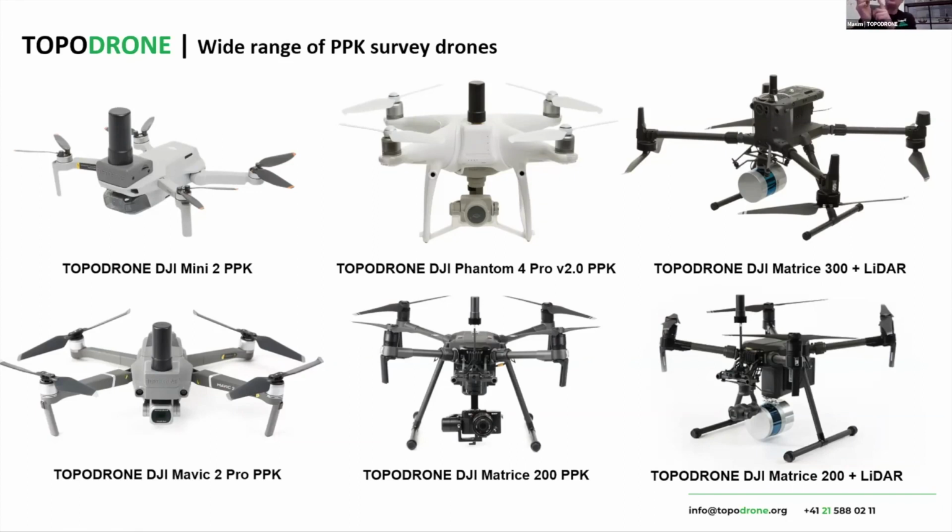And this solution, due to the rolling shutter camera but with a stable focal length, provides 3 to 5 centimeter accuracy without using any ground control points. And it can be easily processed in Pix4D. During our seminars, we show how to use Mavic Mini for survey. And of course, we provide the PPK solution for Mavic 2 Pro, for Phantom, for Matrice.